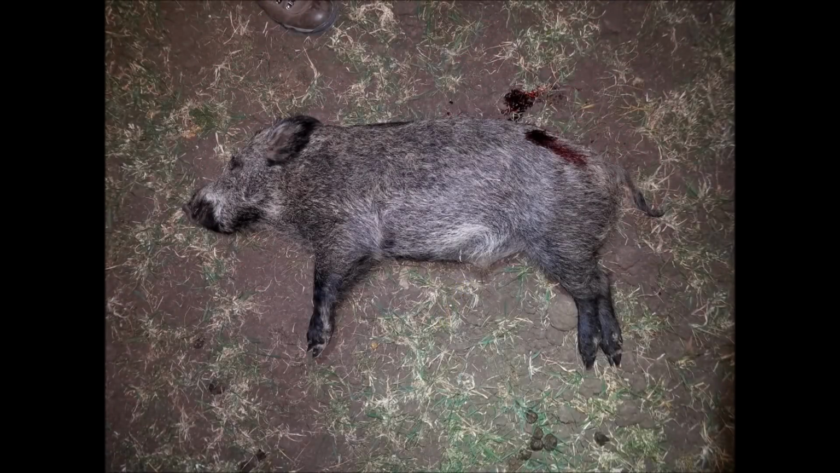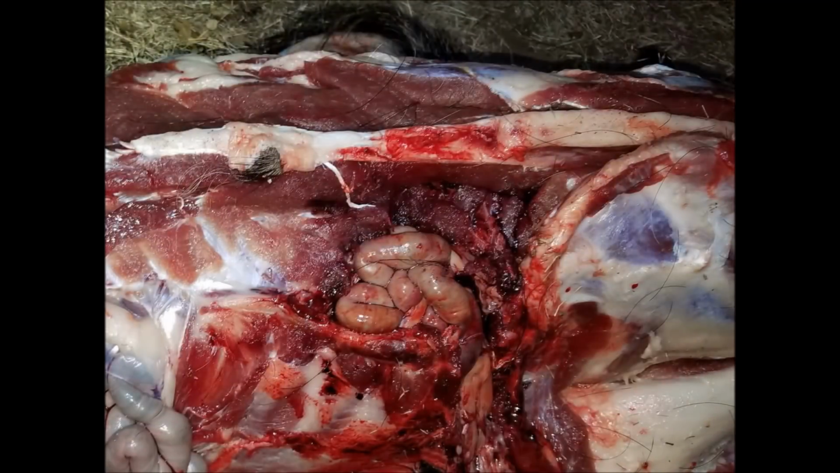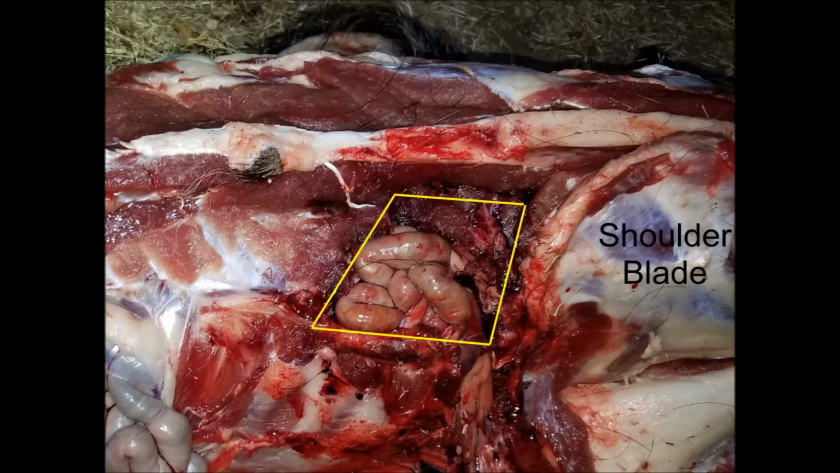The second wound on this hog was not visible externally, but the bullet appeared to have entered about here, and then the bullet exited mid-body here, as you've seen previously. The exit wound did not seem impressive until I peeled back the skin. The bullet entered on the other side, passing between two ribs, and then it smashed into the vertebral column, and then tore out two ribs and surrounding tissue before exiting.